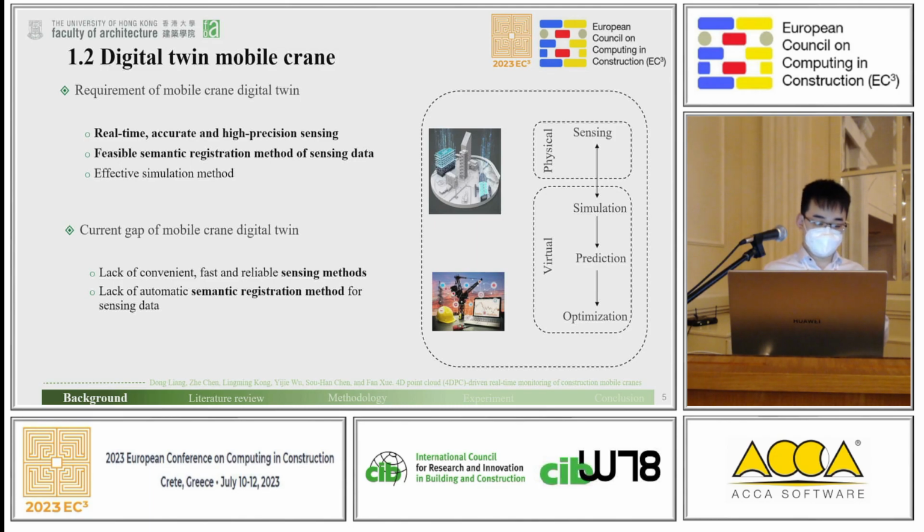The current gap in digital twinning of mobile cranes is the lack of a convenient, fast, and reliable sensing method and an automatic semantic registration method. Or we can say the first stage to develop a digital twin mobile crane is that we need to develop a good method to monitor or sense the mobile crane and process the sensing data.